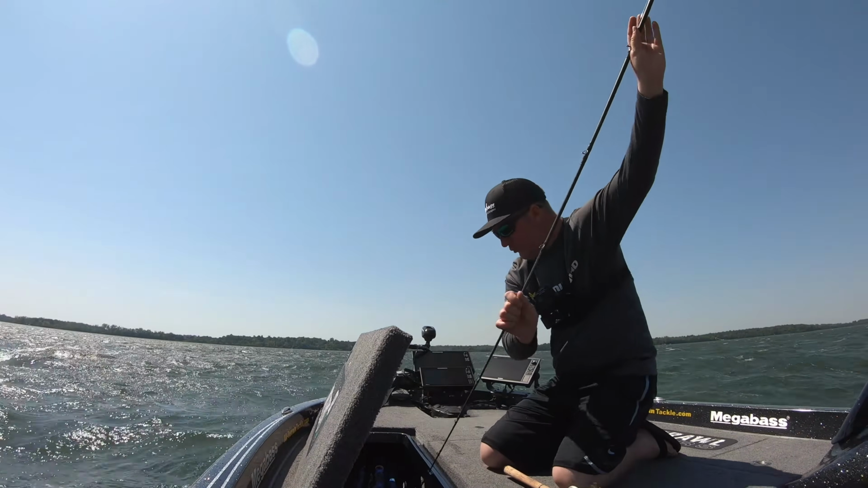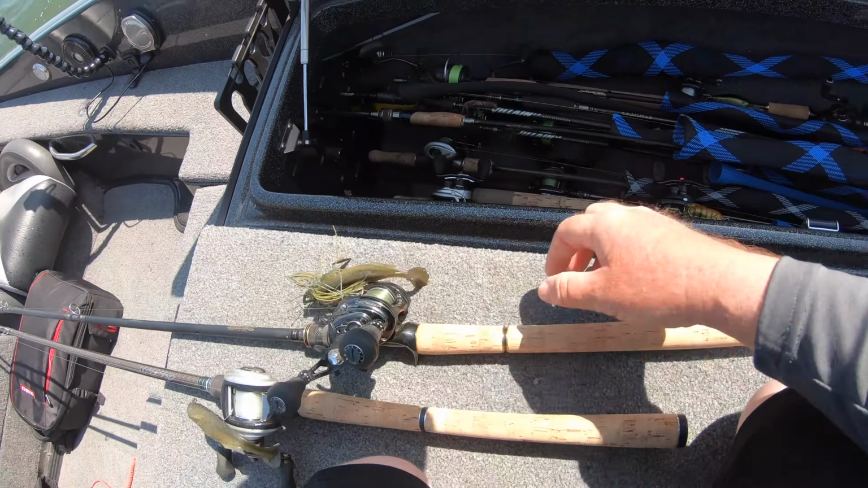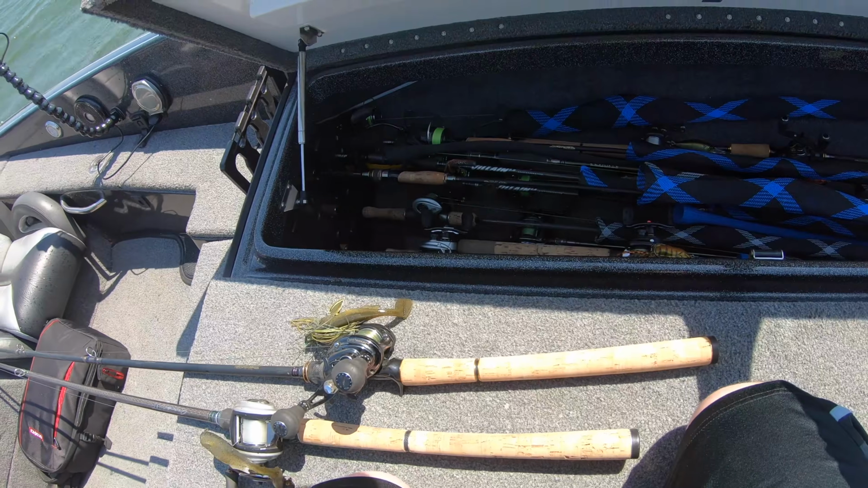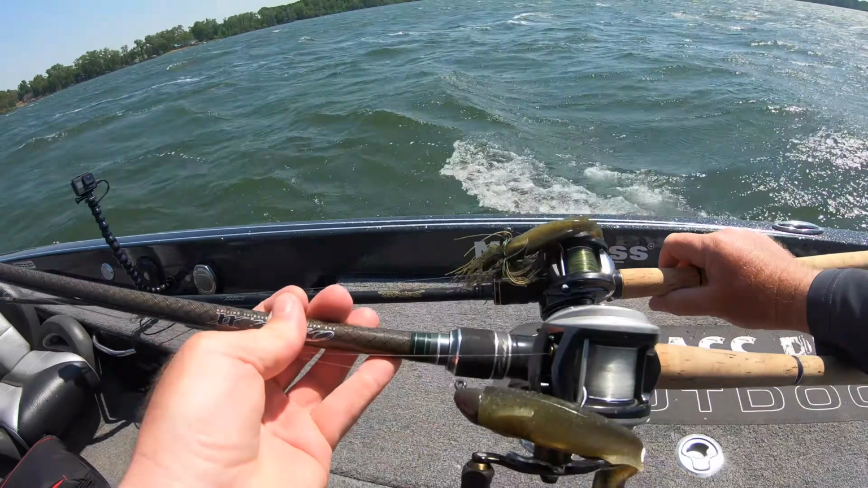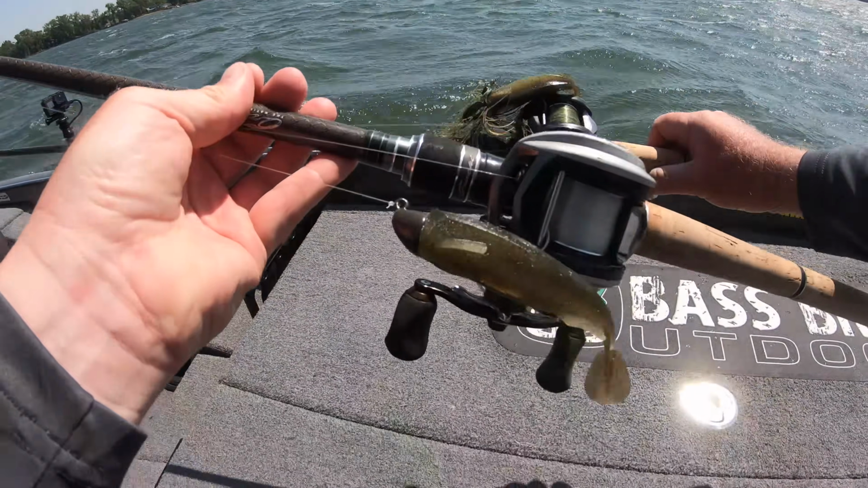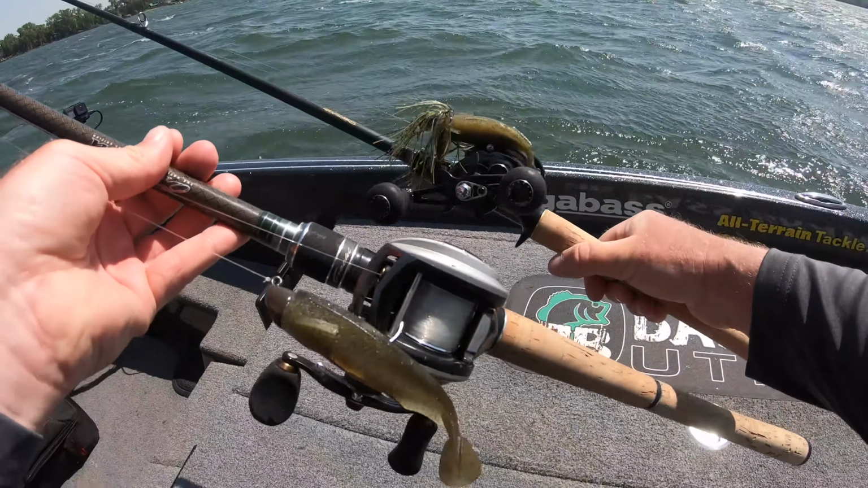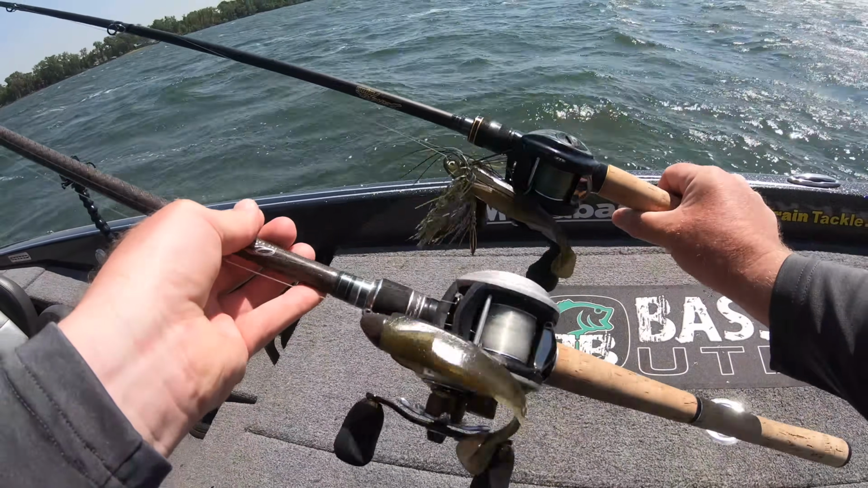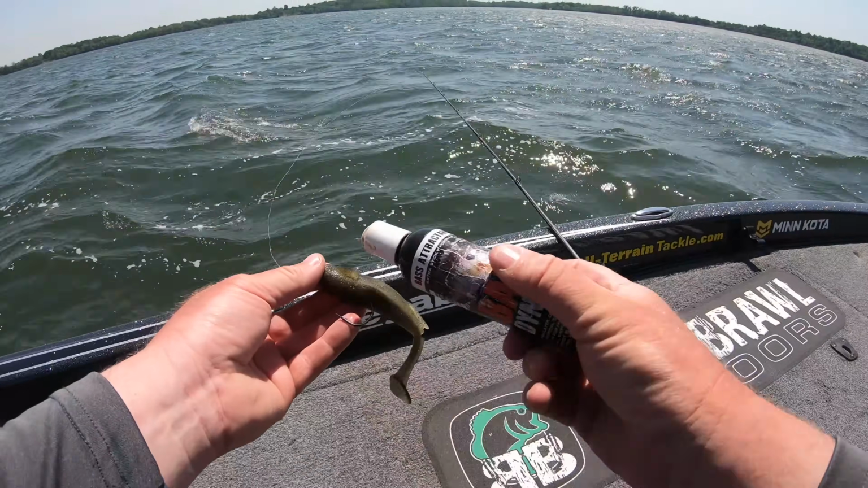We're going to fish some deep rocks, try to get on some fish that are getting done with post-spawn and starting to gather up out a little deeper. So, got a couple baits here: a 5-inch Spark Shad on a jig head, and a 5-inch Spark Shad on a Wasabi jig from Megabass. We're going to mix it up a little bit and see what we can figure out here. Putting some bluegill scent on.